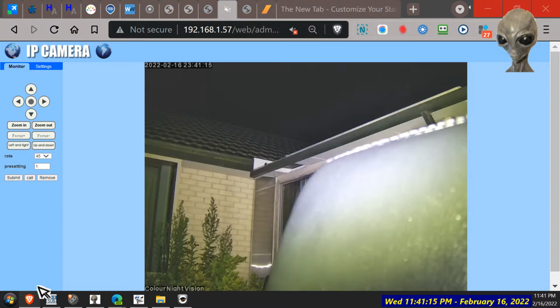There's not exactly high security here. Most of the cameras are statically fixed in one direction anyway, apart from the door camera, but the iPhones, I mean the smartphones.